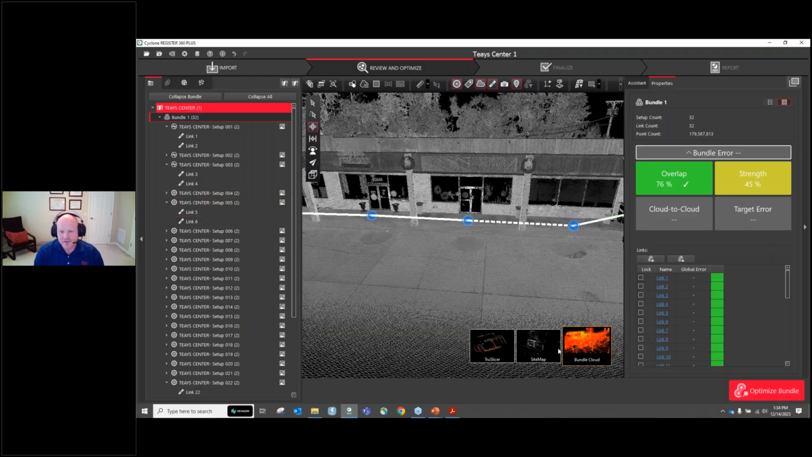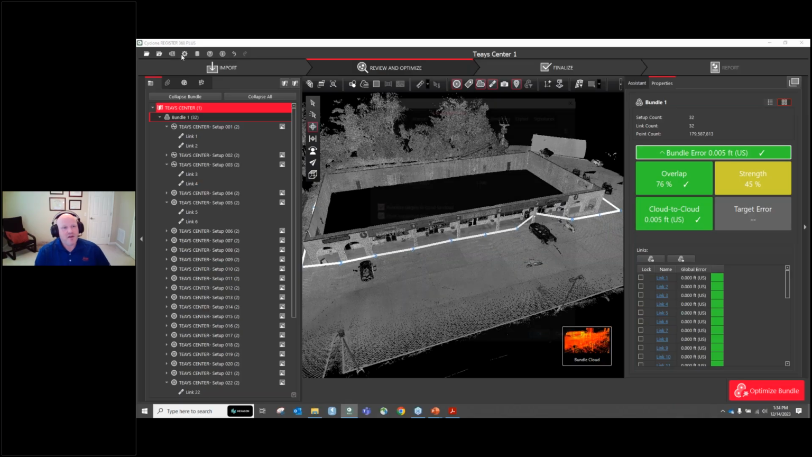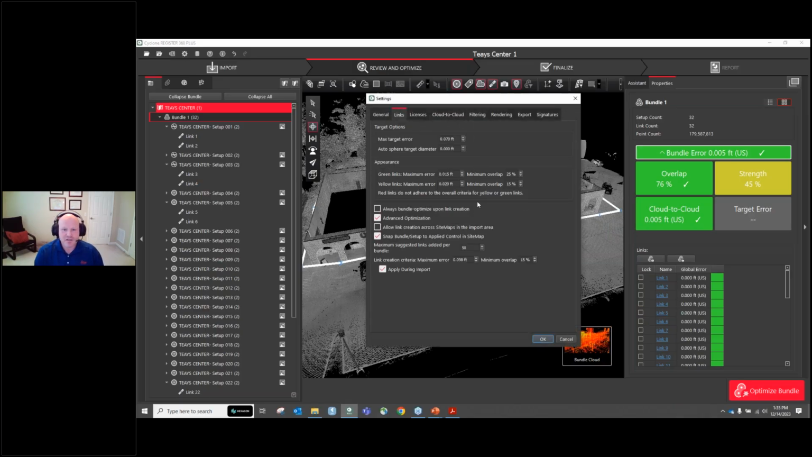This is kind of statistical housekeeping. As I've said several times, you're not really changing the data. If you need that registration report and you want everything to be green or green and yellow, sometimes I go in and change these thresholds to where they're really low. That way I actually get some variation of color, because RTC and Register 360 Plus are so good these days that if you don't really crank these down, everything's just going to be green. But if anybody's interested in the settings, these are the settings I usually use.